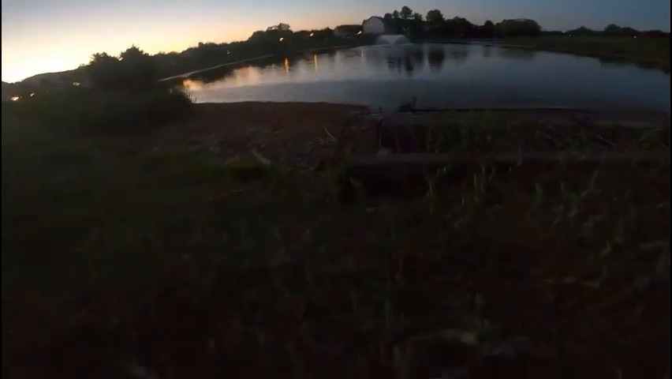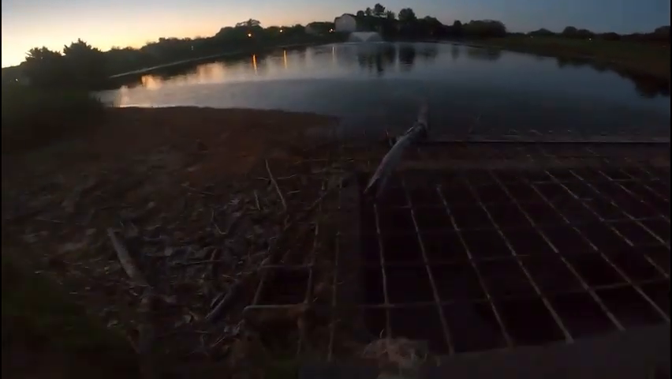I'm gonna fall right through that. Try to grab this other. Don't fall in. Oh, it's not that muddy. Oh, okay. We're fine.